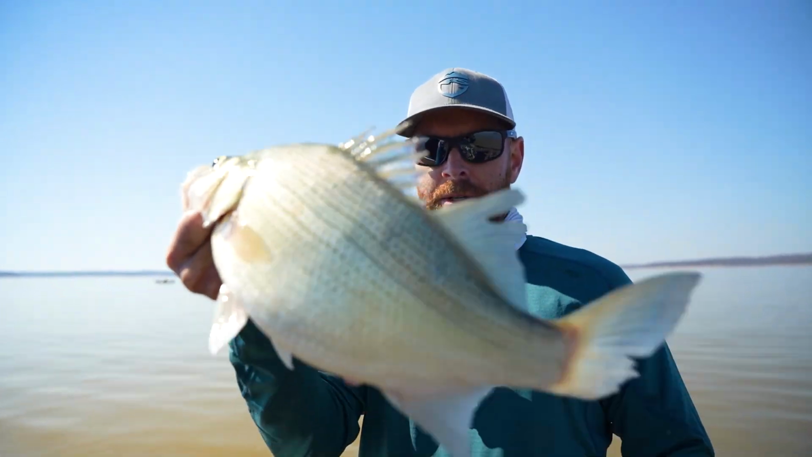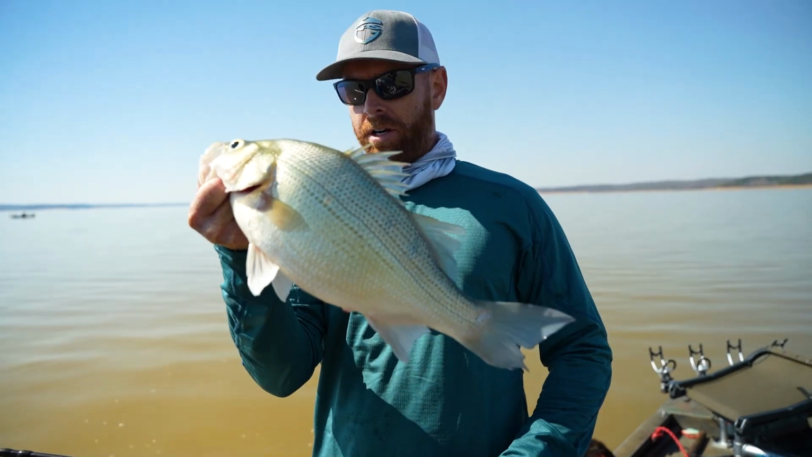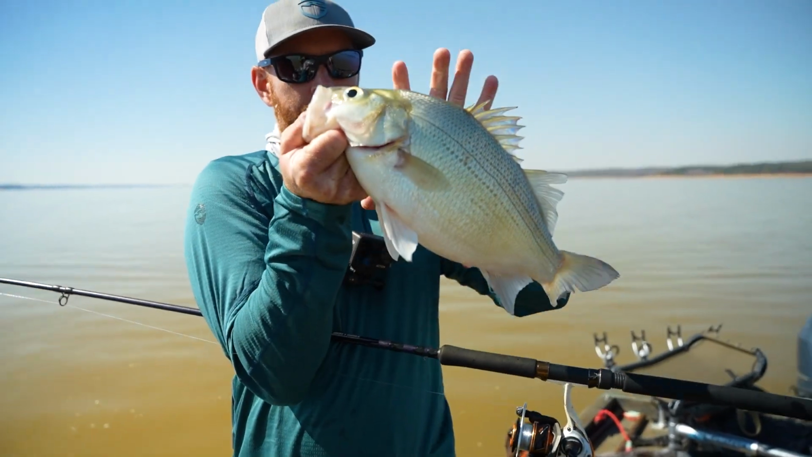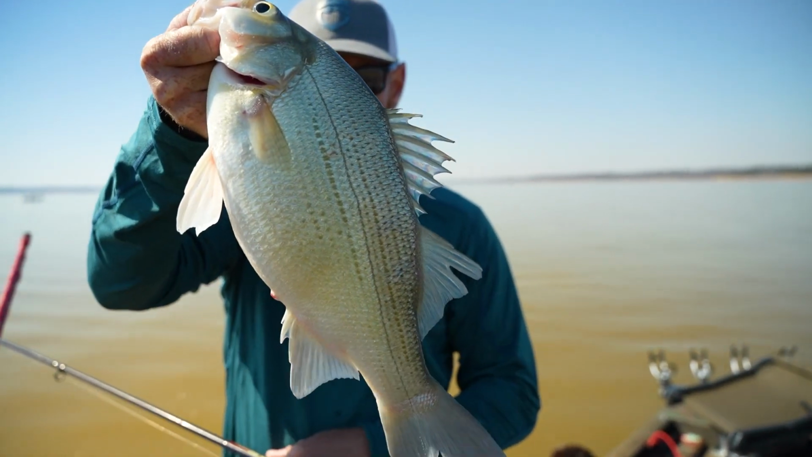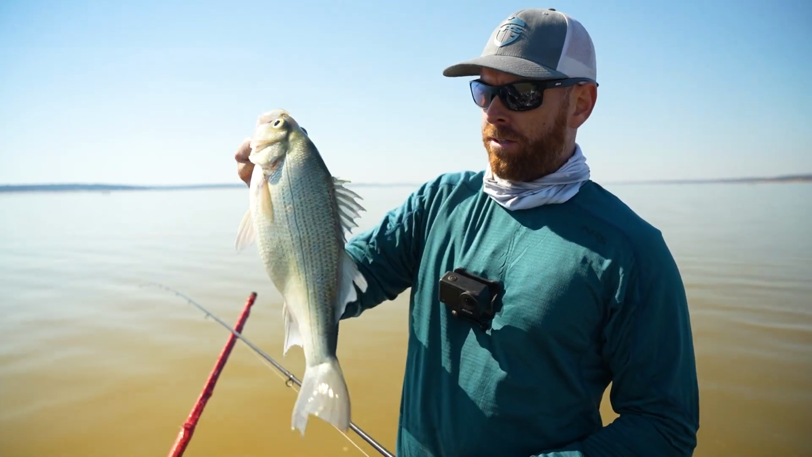So we've been catching crappie doing that, but there's white bass mixed in. This is another target. We want to eat some of these too. These are great. These are kind of an underrated table fare, I think. I love eating these things. And I mean, that's a big one. I mean, just fat, right? Like tall. These fish are all getting ready to spawn, full of eggs down there. And I mean, same exact technique. These things are mixed in here, schooled up.